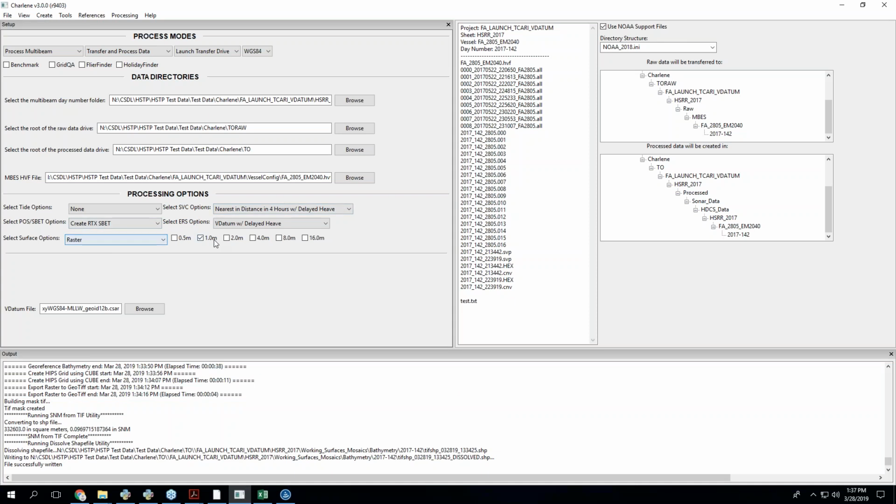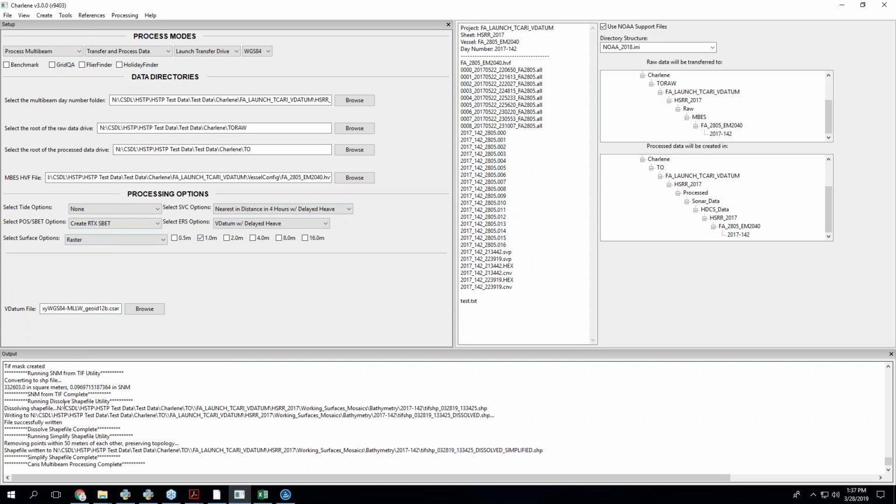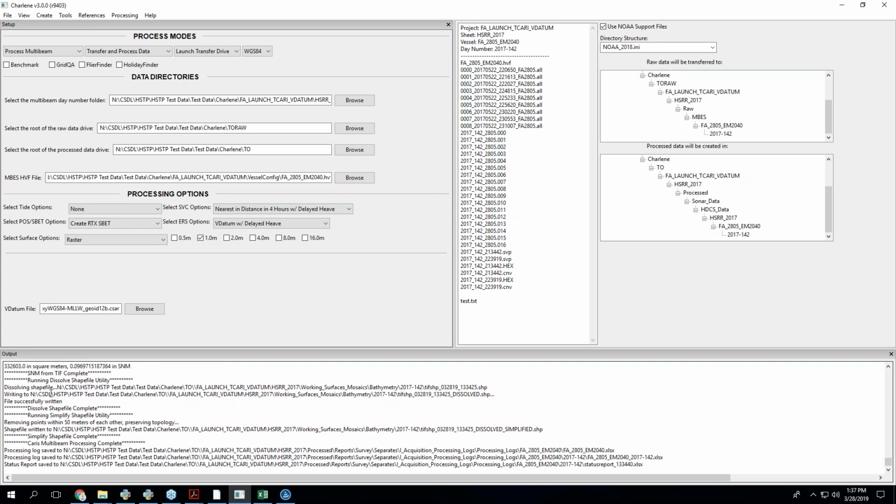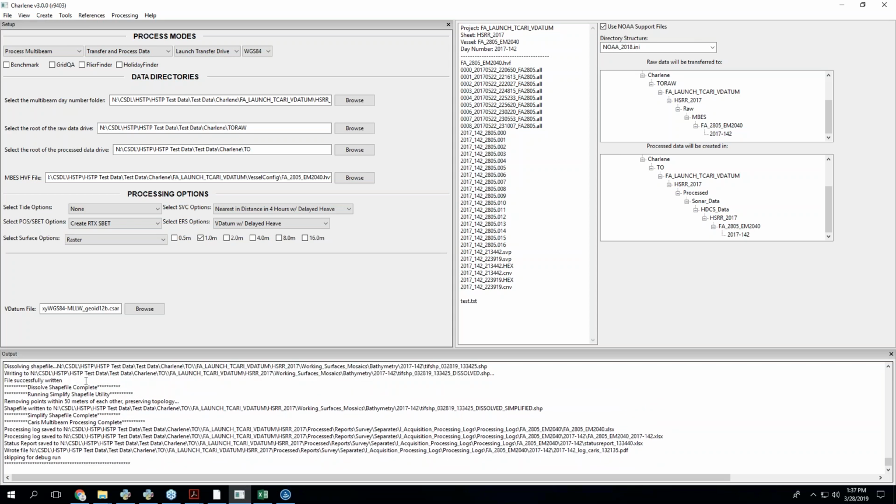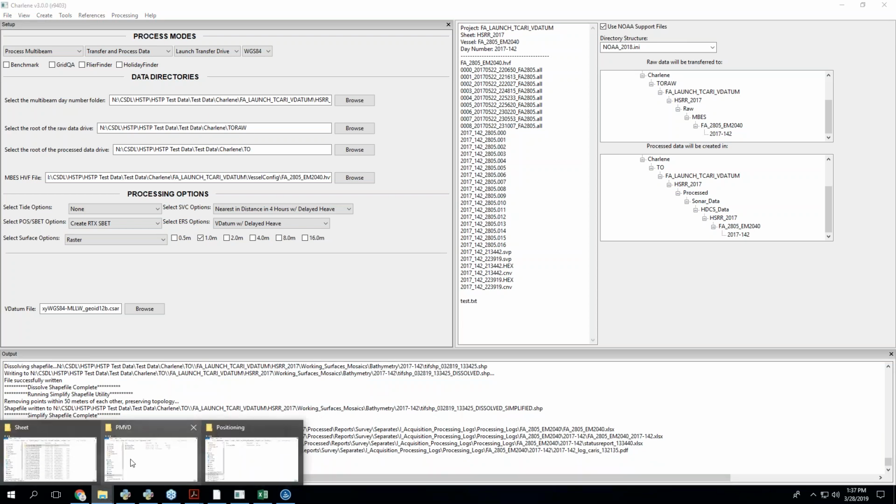So I created a service, a 1 meter raster service. As you see, Charlene did the georeference bathymetry. It created a service, and then it did an export to a TIFF. It ran some stuff to get stats on the TIFF and a shapefile and a bunch of other stuff. Super low effort, not taking a lot of time to run, so I just threw it in by default.